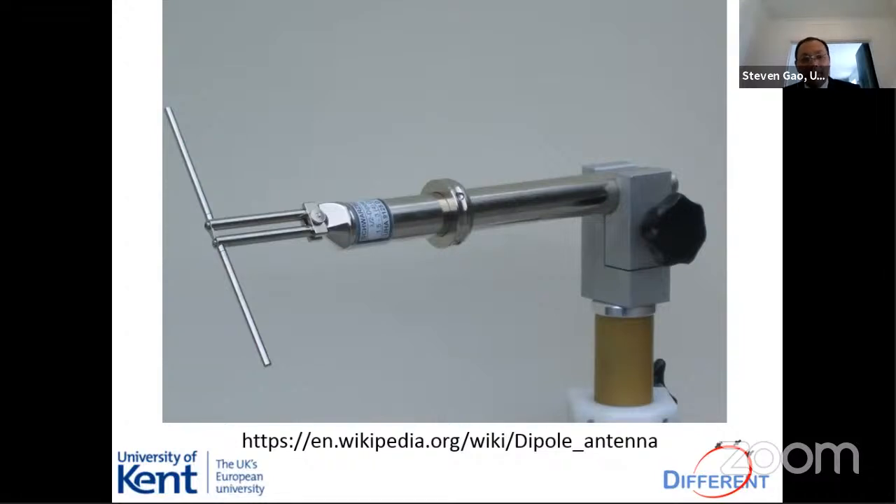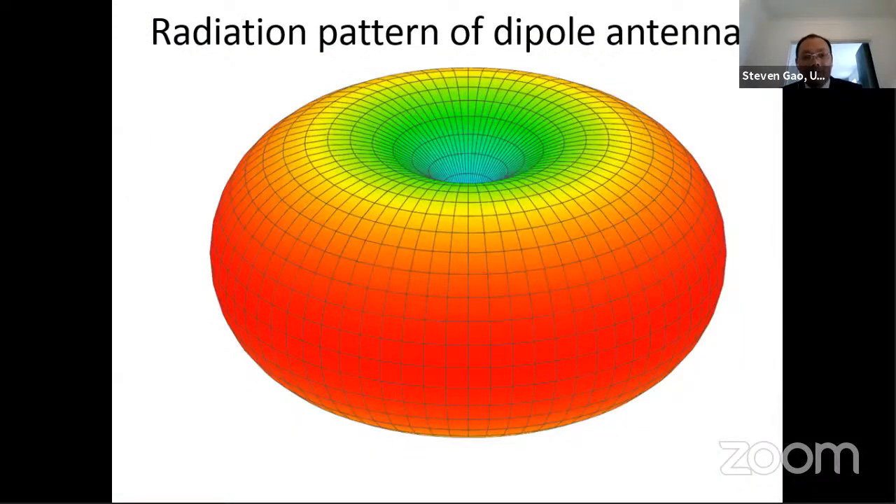There's another type of antenna. Oh, sorry, this is the radiation pattern of the dipole antenna. The radiation pattern of the antenna is like an apple, or a donut. This is called an omnidirectional pattern.